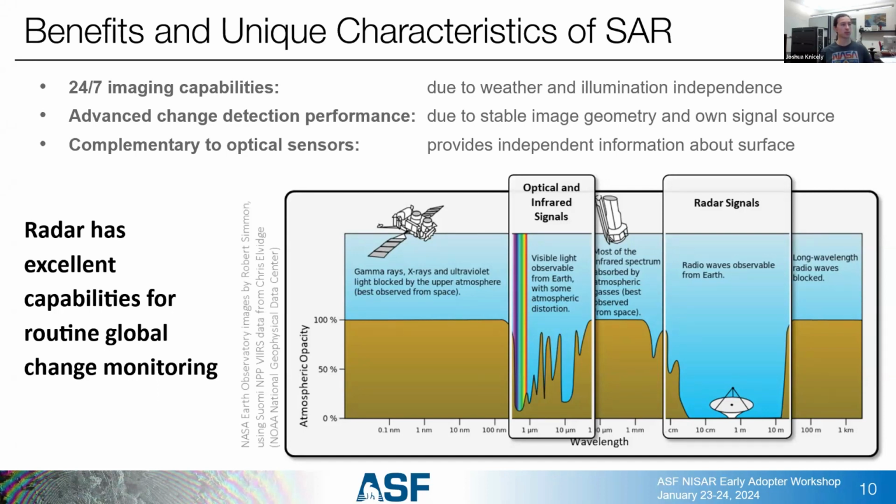I just want to point out, SAR is not a replacement for optical sensors. Optical and SAR and even other things like near infrared, they can be complementary. They all give different information. Some of it is overlapping, but they do not replace each other.